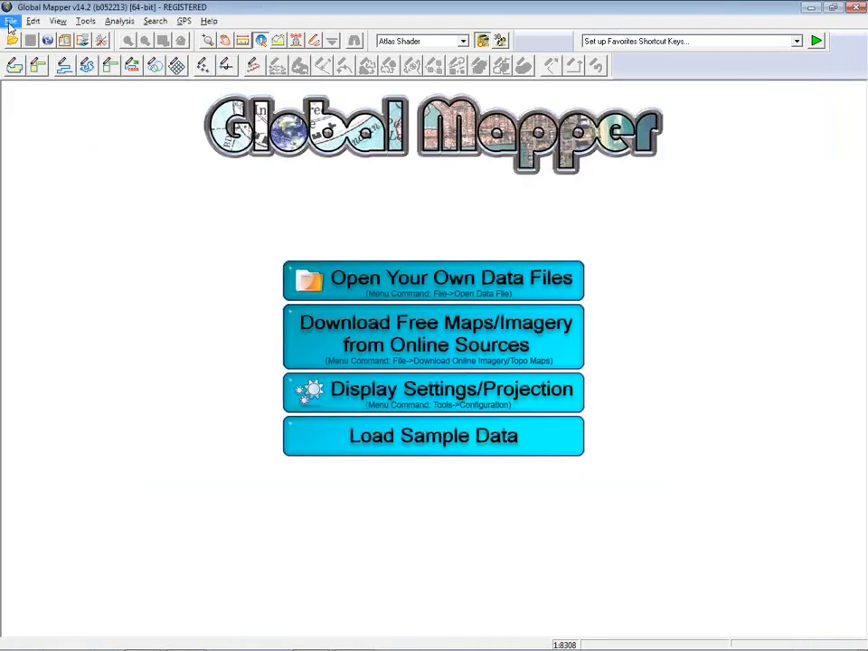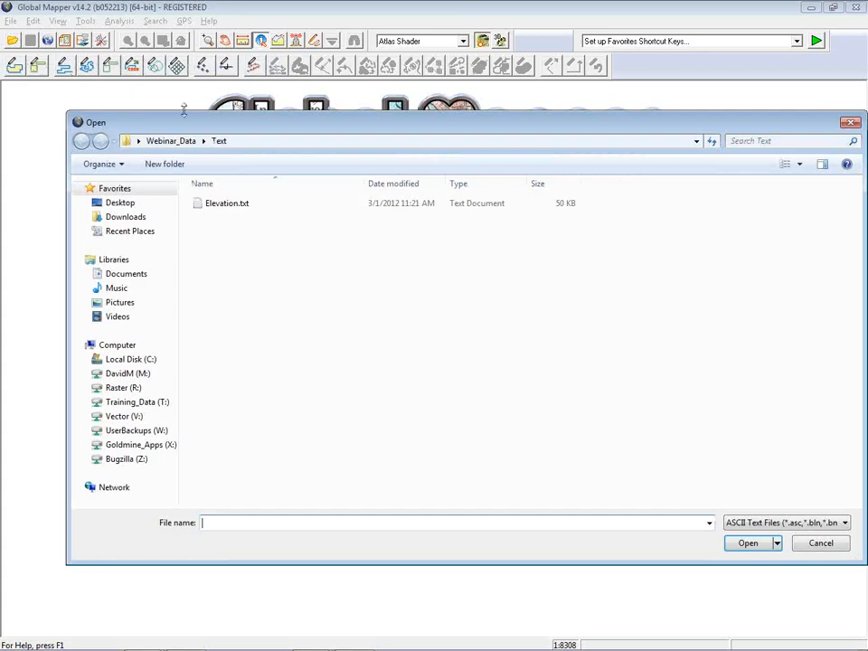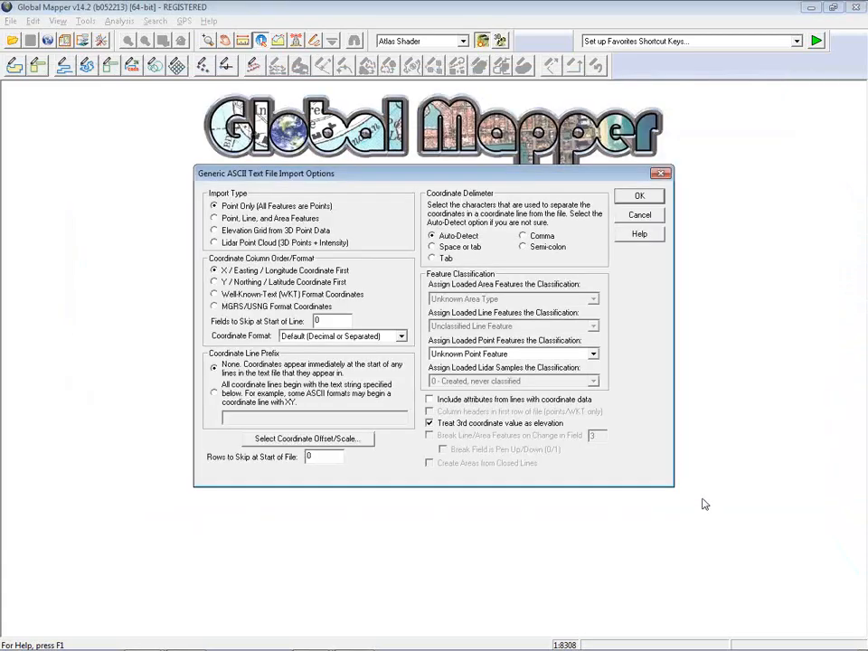To import that data into Global Mapper, we're going to the File menu, and we're going to open a generic ASCII text file. Now, we can use this for many processes, simply importing points, importing a boundary file, perhaps. In this case, we're going to import our text file that includes our X, Y, and Z values. And as you'll see on the screen, it's going to prompt us to set the structural parameters of this file. We can bypass the point rendering and simply generate an elevation grid directly from this point data.